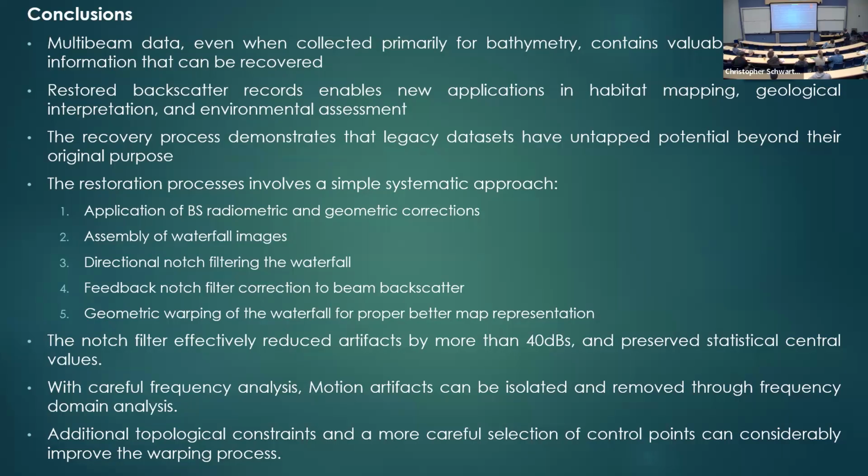And this is, well, a call for help. Additional topological constraints and more careful selection of control points can improve considerably the warping process, and it can be extremely effective. Well, that was it. I think I got my time. Open it now for questions. Any questions?